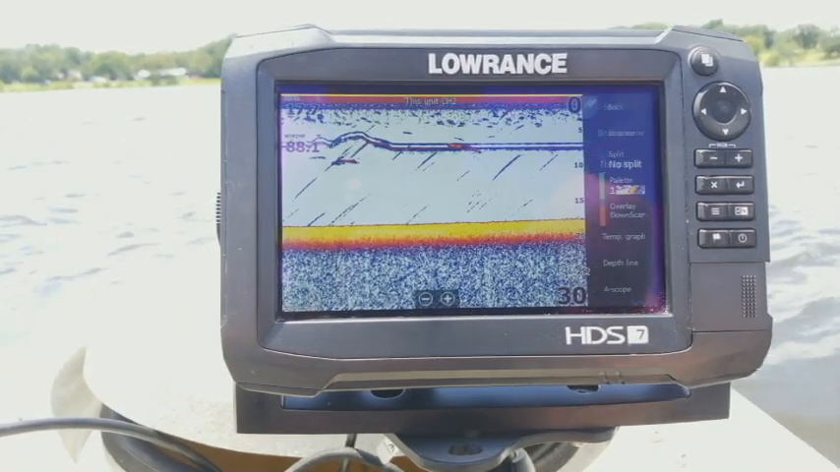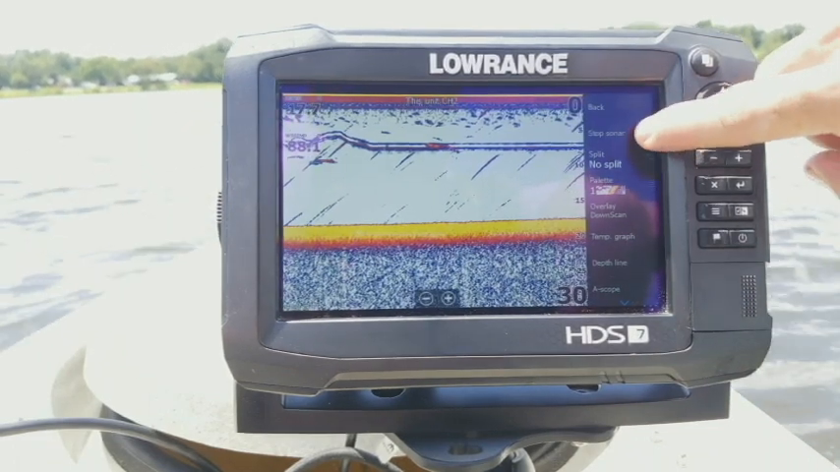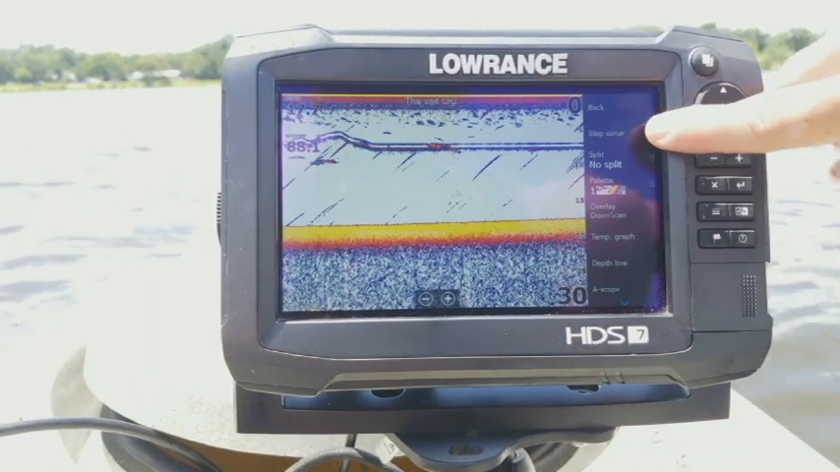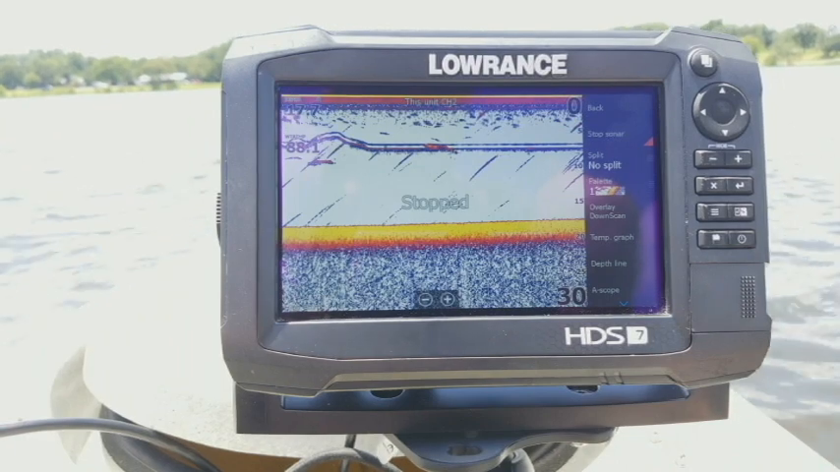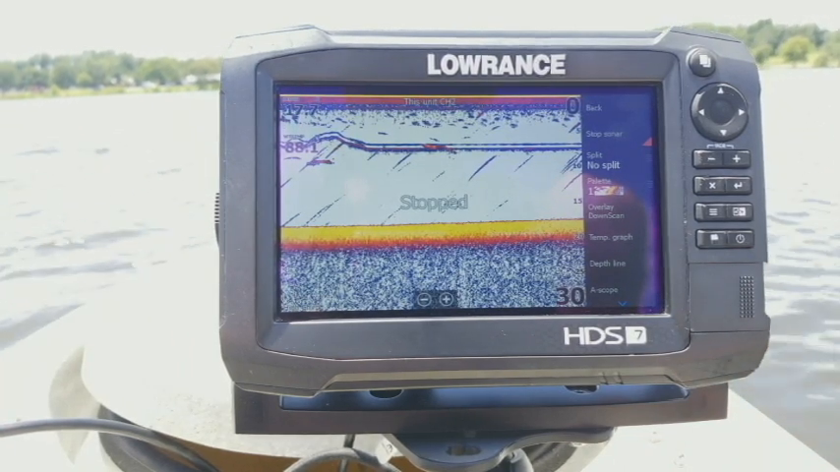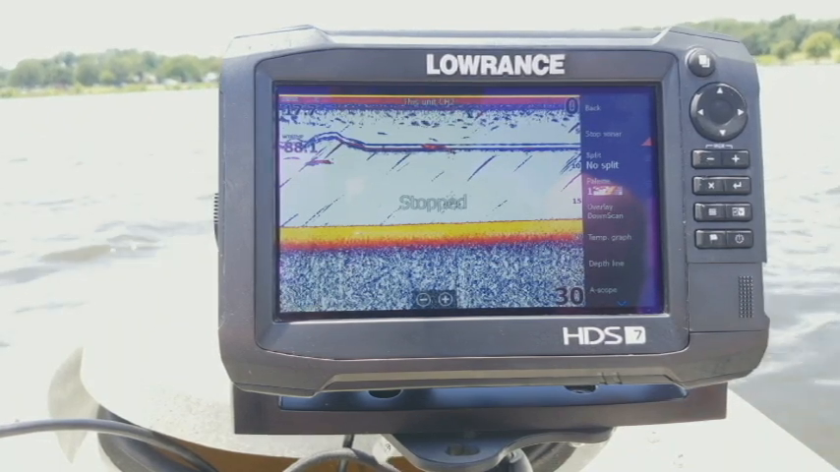Now the last set of menus is going to be under our more options. Now if you click on it, the first option here is going to be your stop sonar. If you click on it, you're going to notice that it comes up and says stopped on the screen. Now if you're able to listen to your transducer, you would also know that the little pinging sound also stops as well. It's because it stops the transmission of your sonar signal.